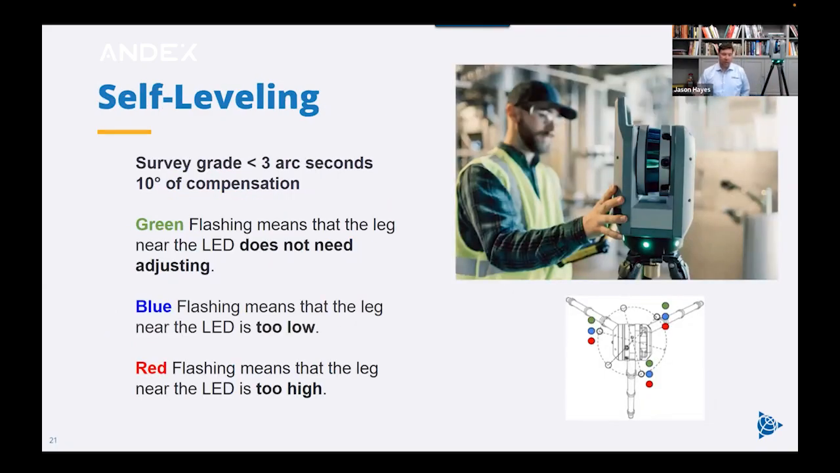Now, I mentioned earlier the self-leveling in the instrument. We talk about it being survey grade. That means within 3 arc seconds with this 10 degrees of compensation. So I can tilt this out 10 degrees before it will start to flag me. So you can see here, it's flashing. It's got a blue on this side. I don't know if you can see this side. That's okay. Back here, it's red. So it's letting me know that the blue area is low and the red area is high.